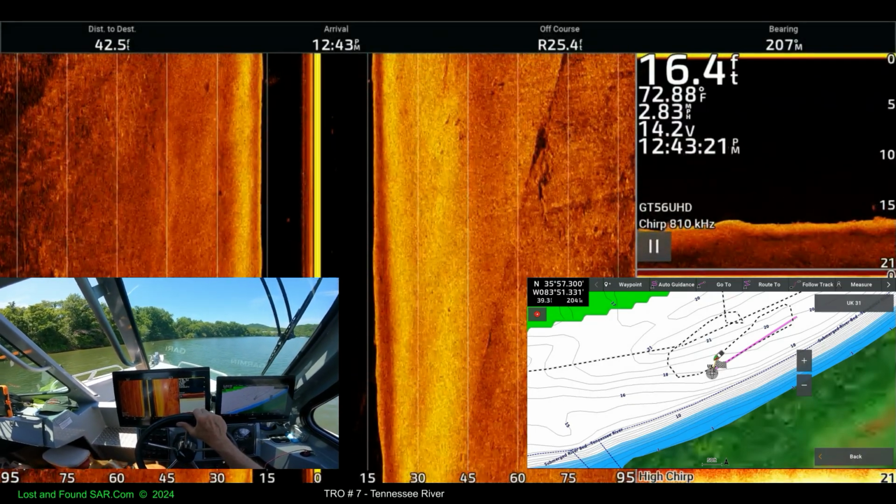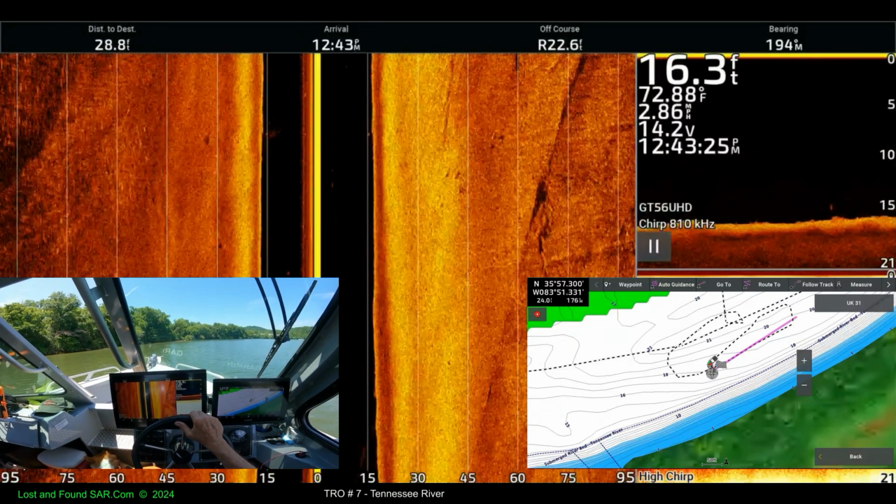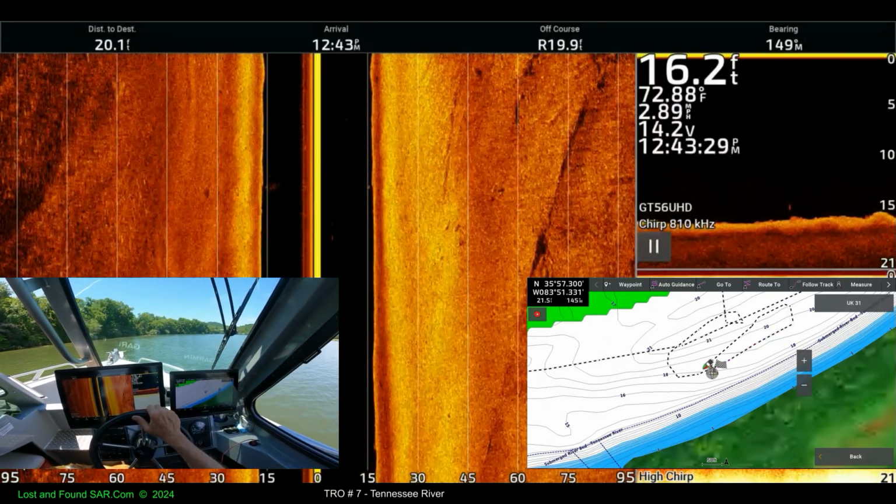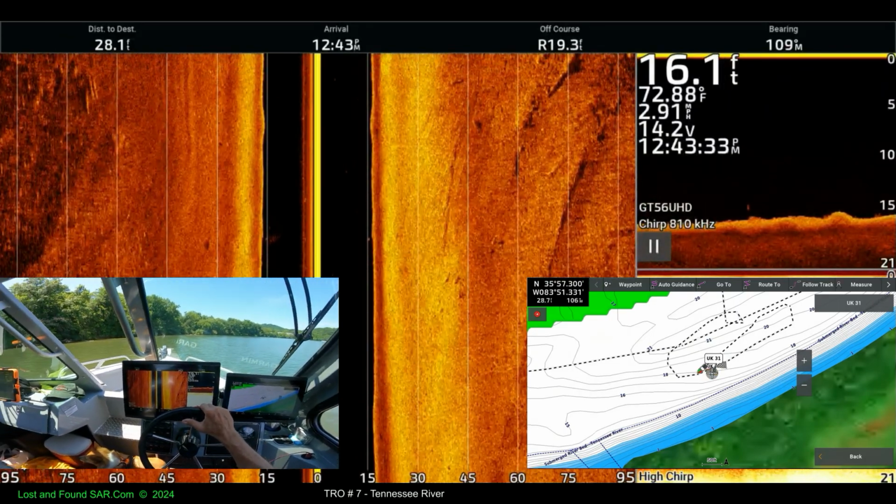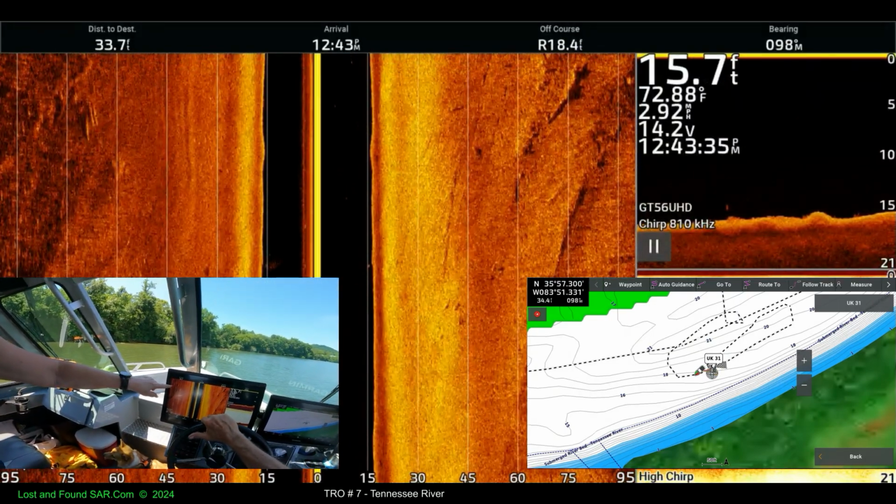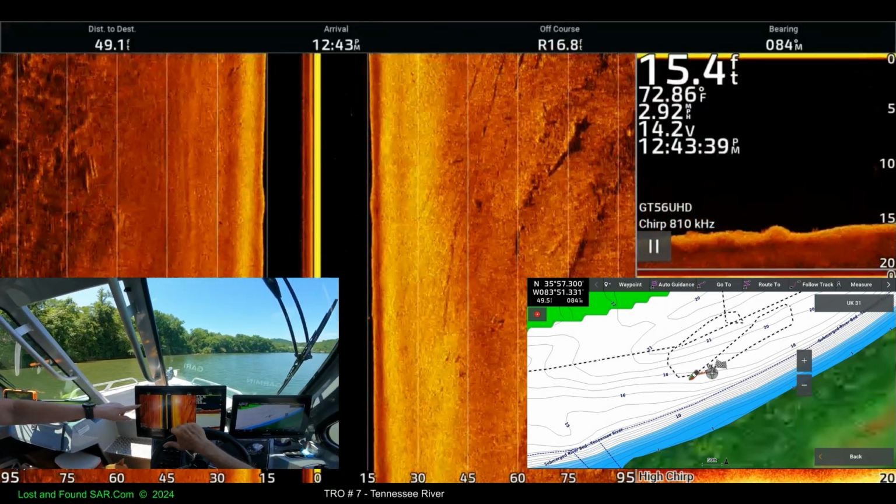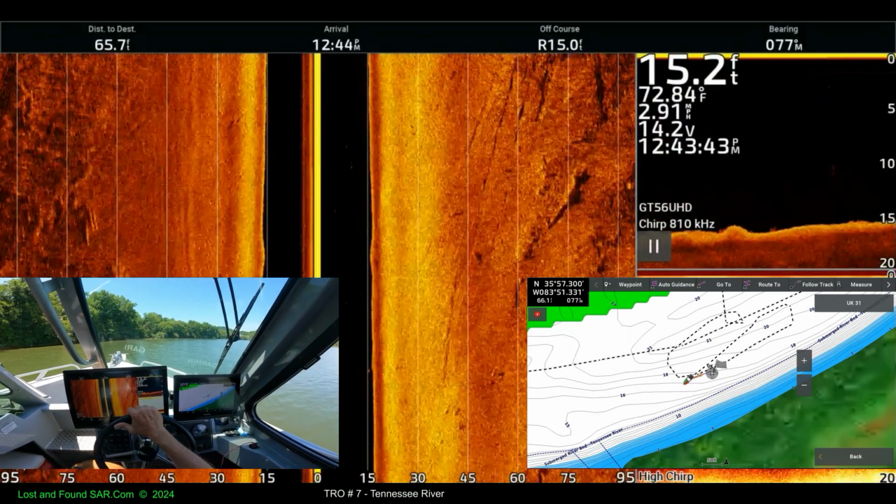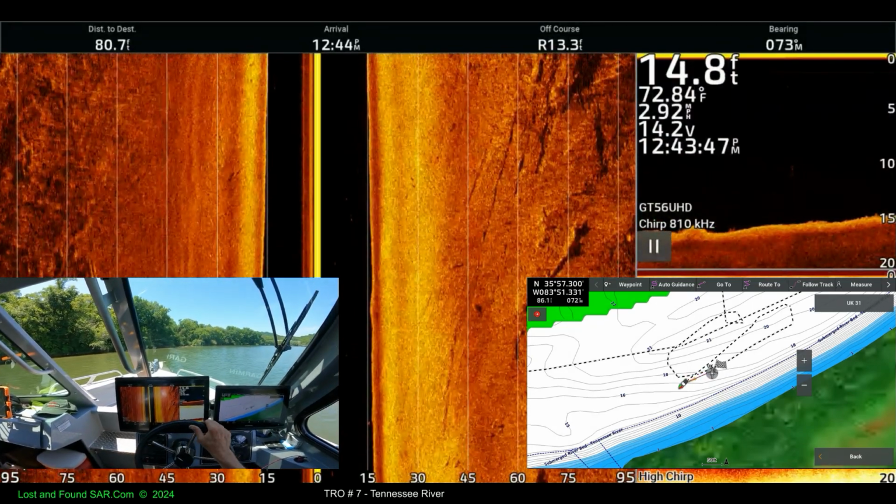2.83. Yeah, we should be 197, closer to 2. Down a little, possibly. Okay, we're passing it. Should be on our left. Something there.